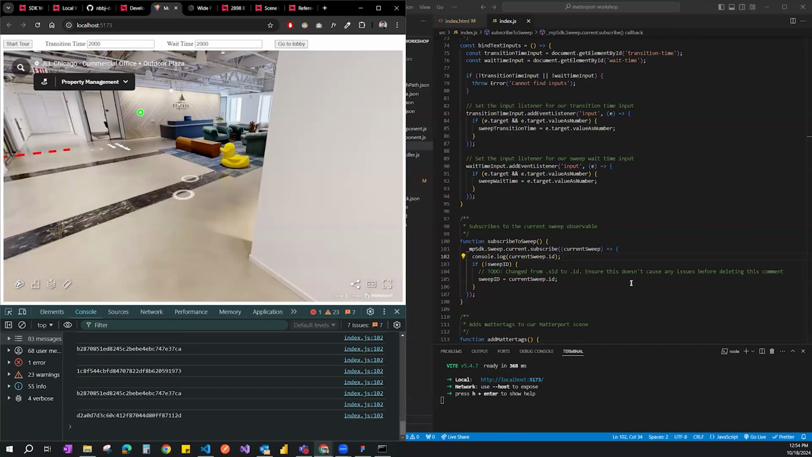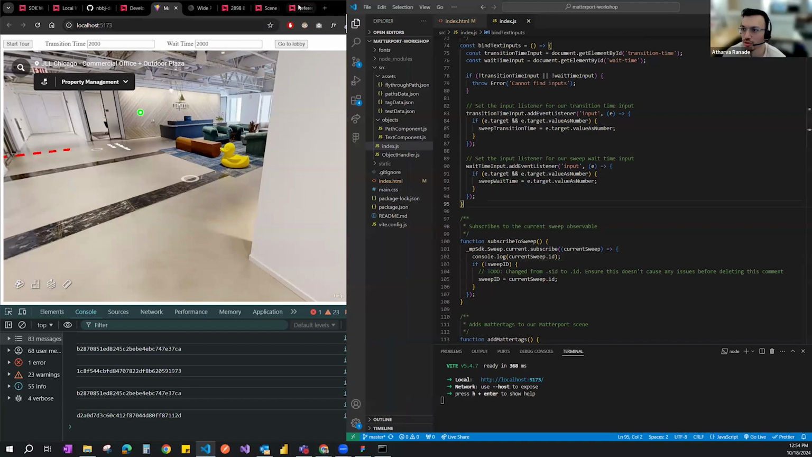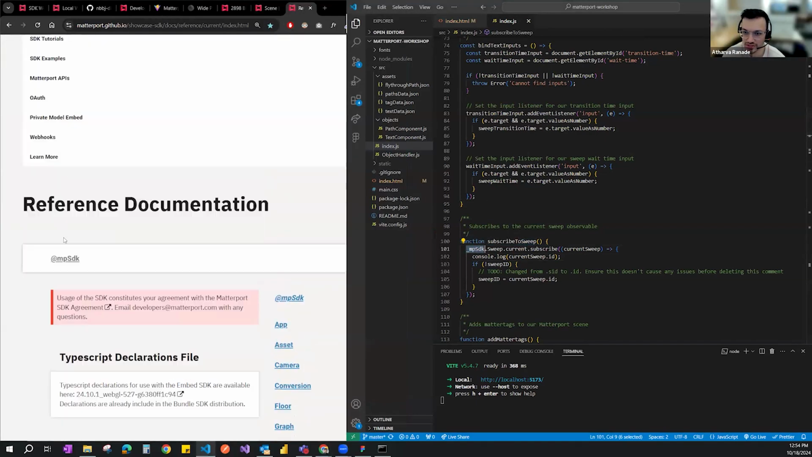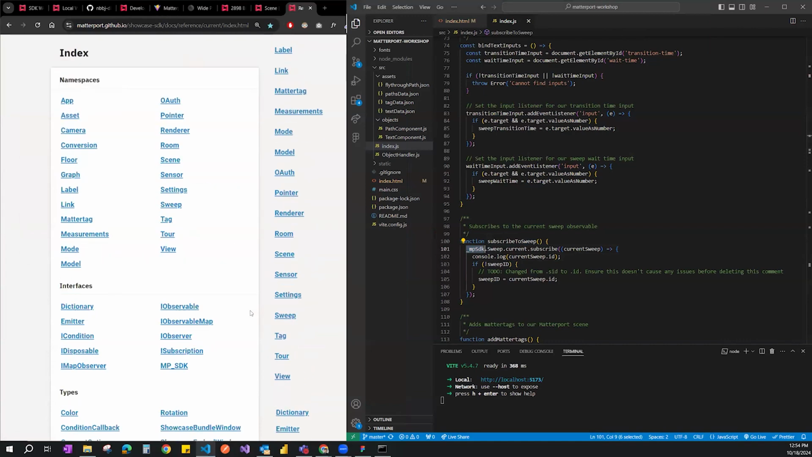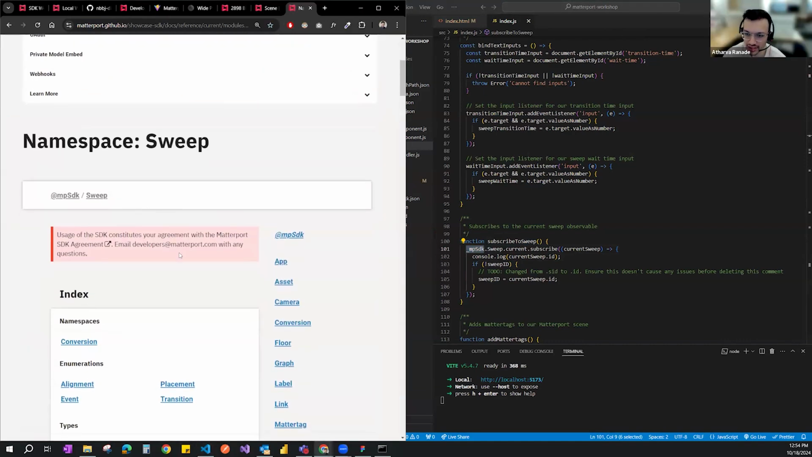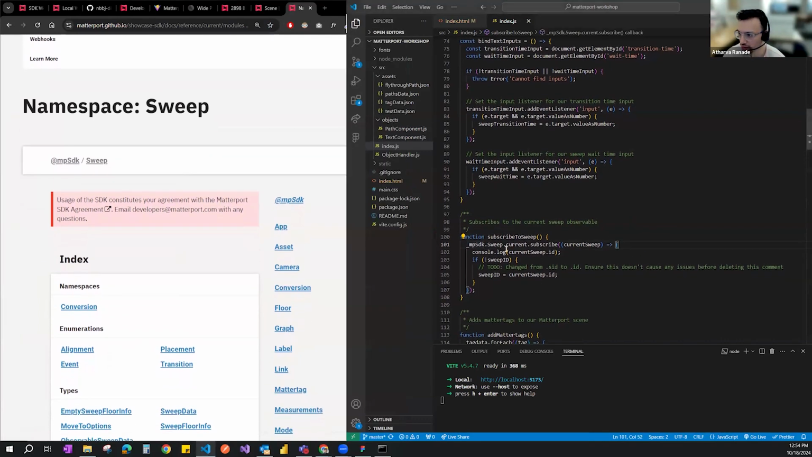Yeah, okay. So let me open the reference documentation. In this, we have MP SDK, which is the Matterport SDK. That's our entry point. Within that, we're going to go to sweep, so we're accessing the sweep namespace.